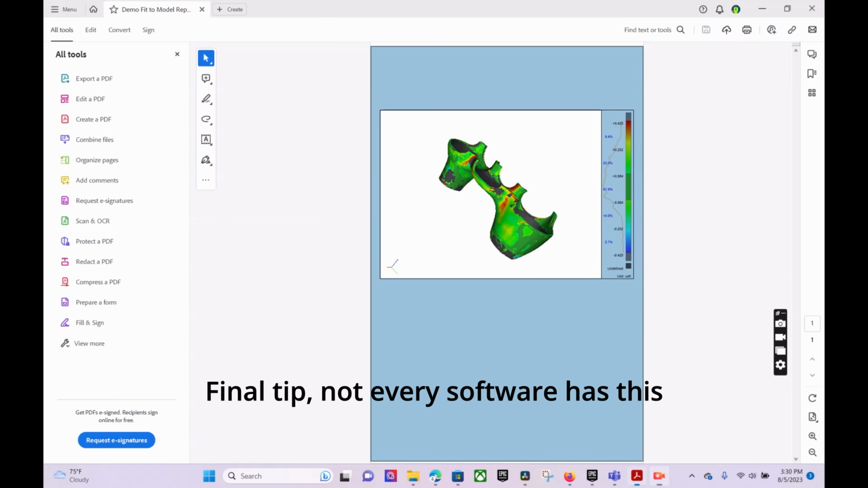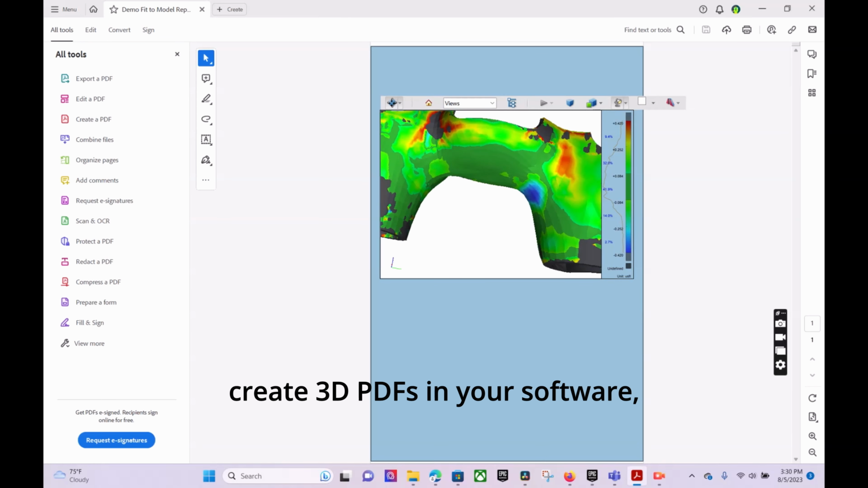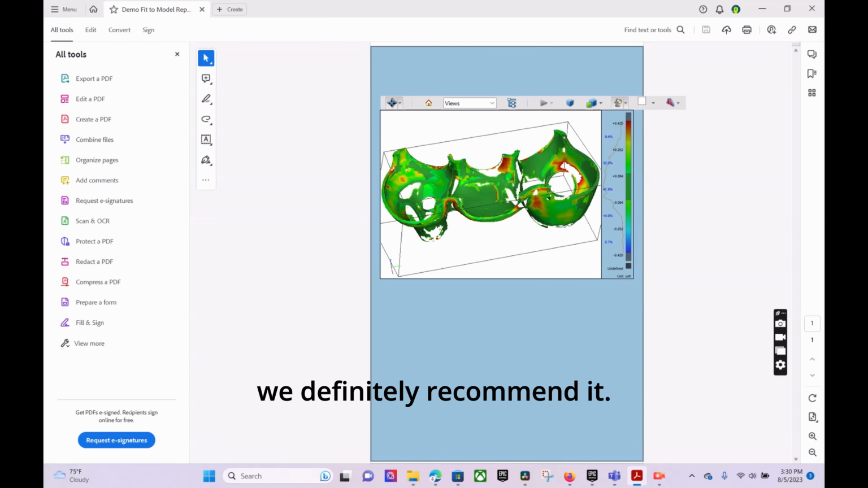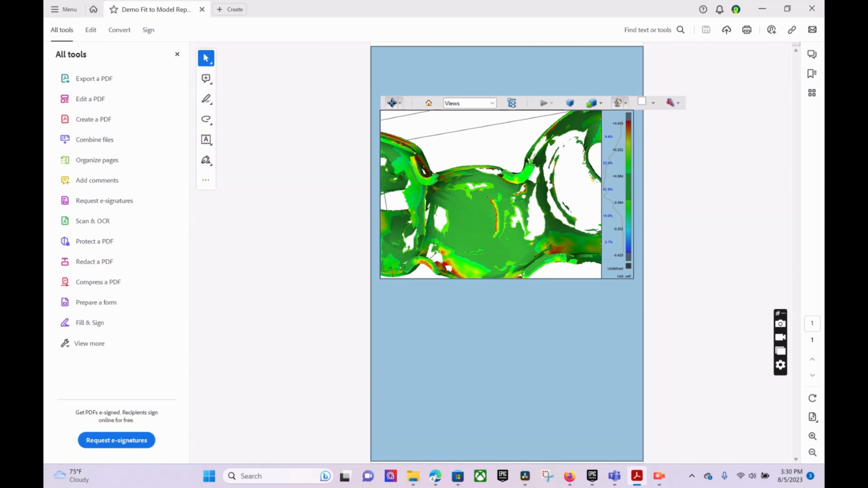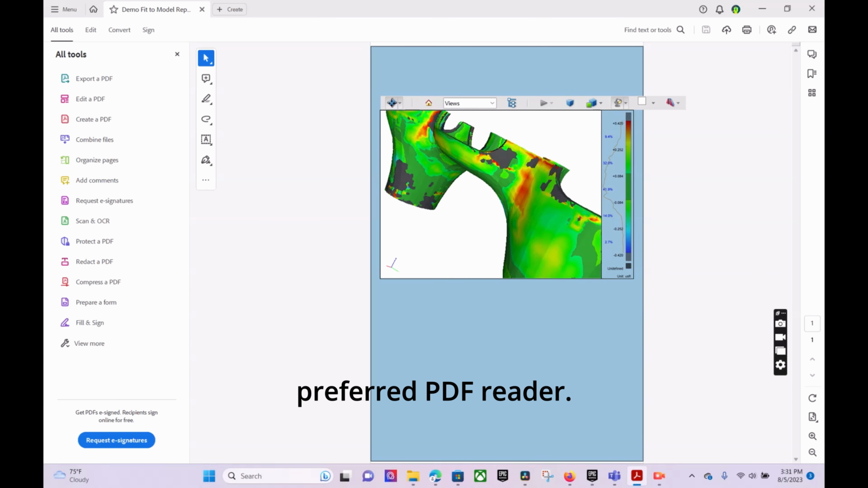Final tip. Not every software has this capability, but if you can create 3D PDFs in your software, we definitely recommend it. Nothing makes a customer happier than being able to navigate the point cloud in their preferred PDF reader.